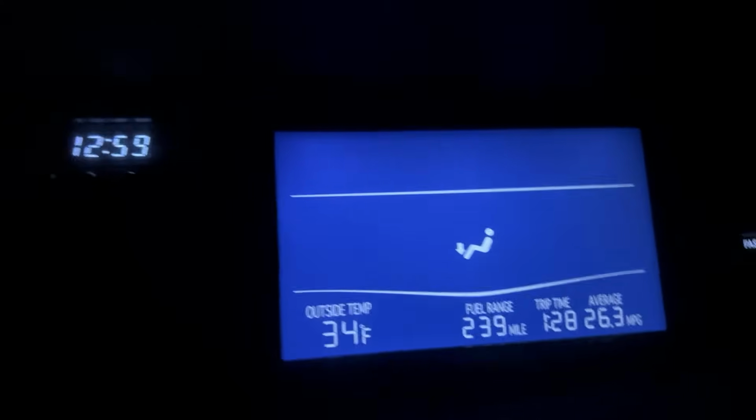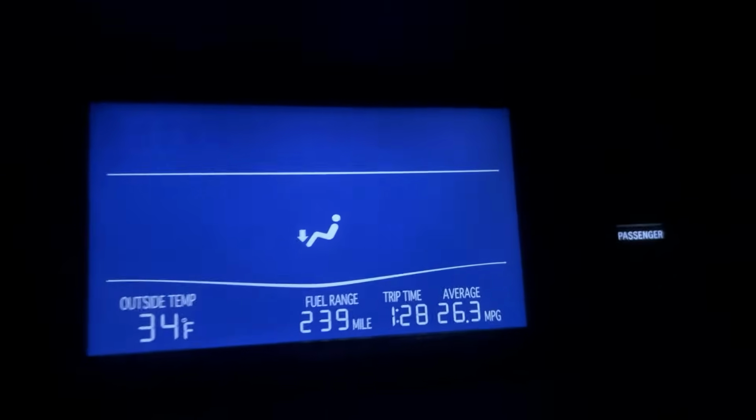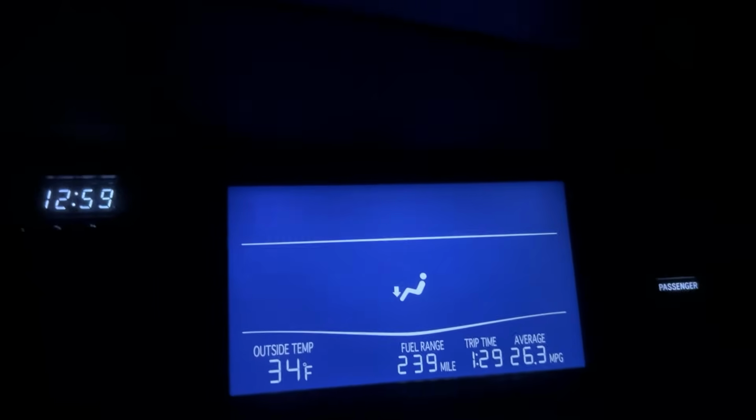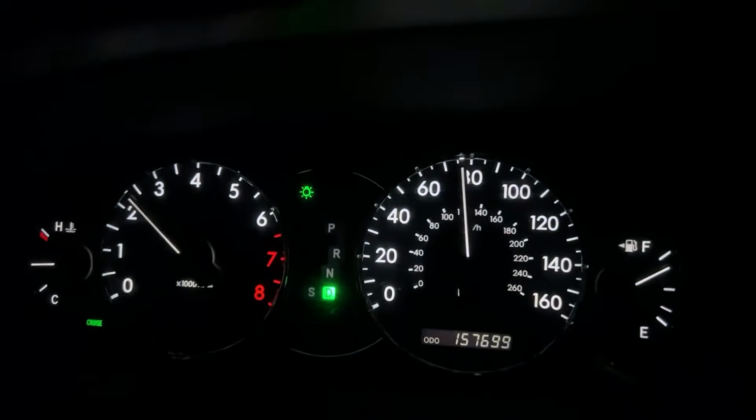Live for a little over an hour and a half, and we've been driving for almost an hour and a half. 1 hour 28 minutes. See here, I'll let you guys see it. This is what it looks like on my dash. So that's my fuel range till empty on the left. You got the average, which has been stuck at 26.3, and then our trip time of 1 hour 29 minutes, and then that's my dash right there. That's what it looks like.